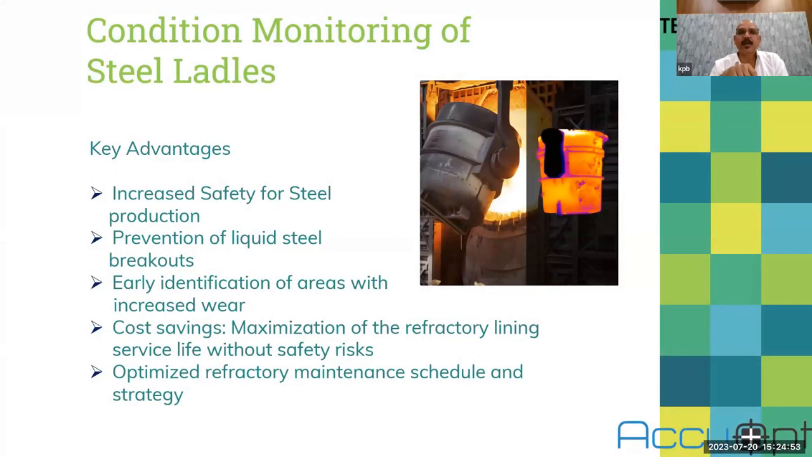This I have already explained, that not only for ladles. This system can be used to see the refractory healthiness in furnaces. Wherever you have refractories and from outside you don't see the change unless the damage has happened. So periodic thermal imaging of your furnace wall will give you information whether any part is getting deteriorated.